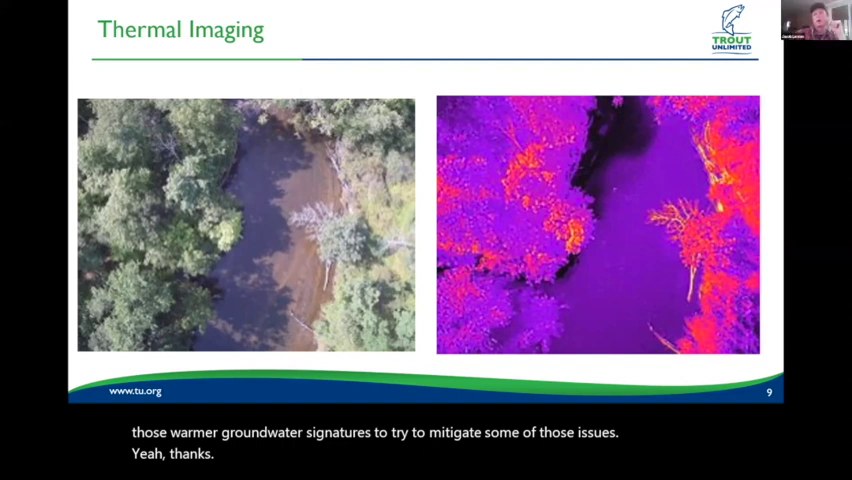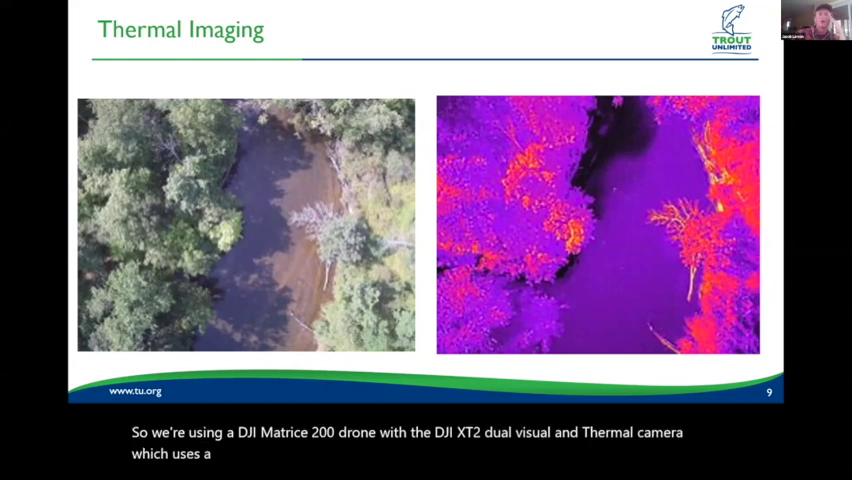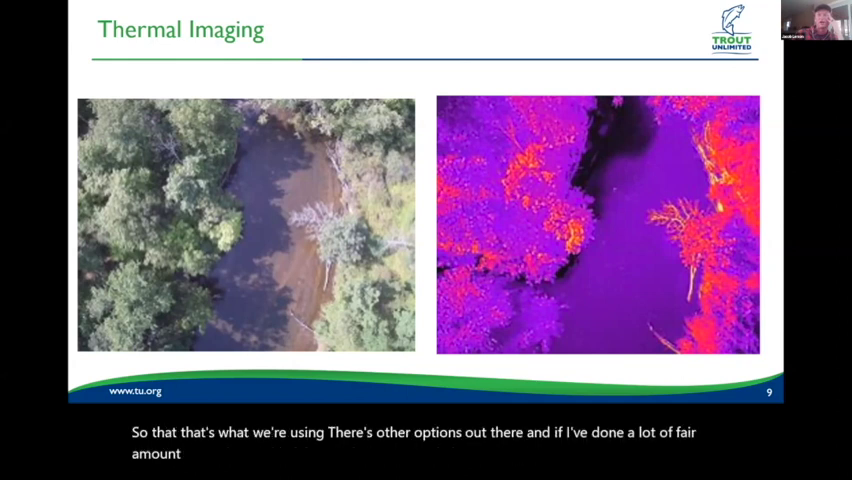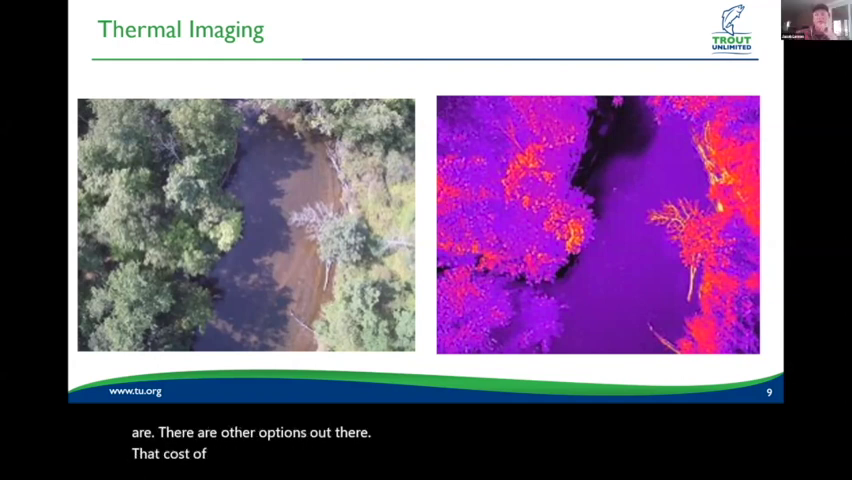Yeah, so we're using a DJI Matrice 200 drone with the DJI XT2 dual visual and thermal camera, which uses a FLIR, I think, Duo Pro thermal camera. So that's what we're using. There's other options out there, and I've done a fair amount of investigation into thermal camera options. That's what we landed on, but there are other options out there. The cost of the drone was about $6,500, and we're actually renting the camera, and we're able to rent it for about $300 a week.